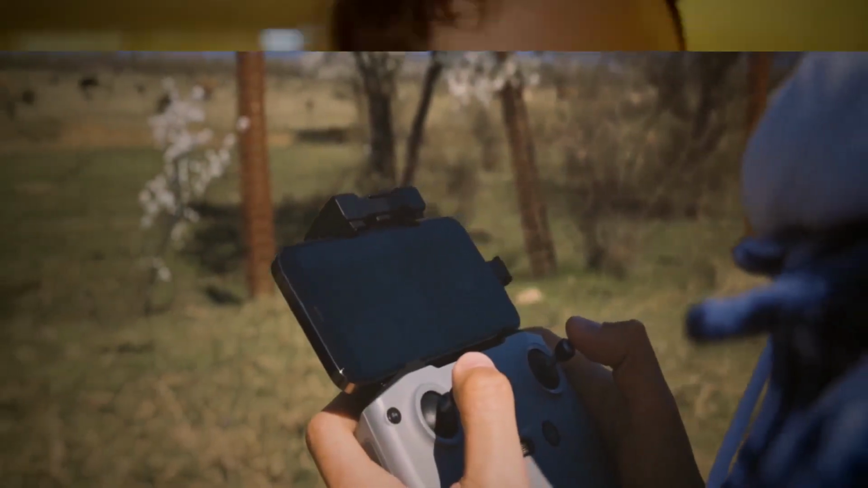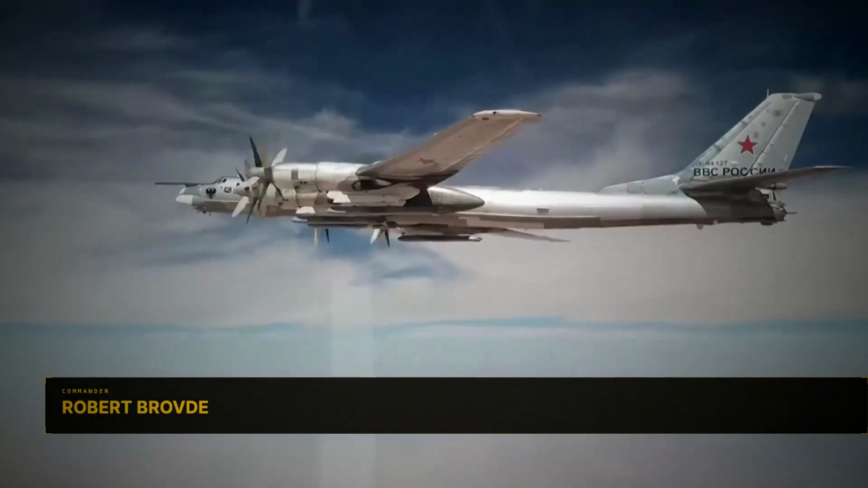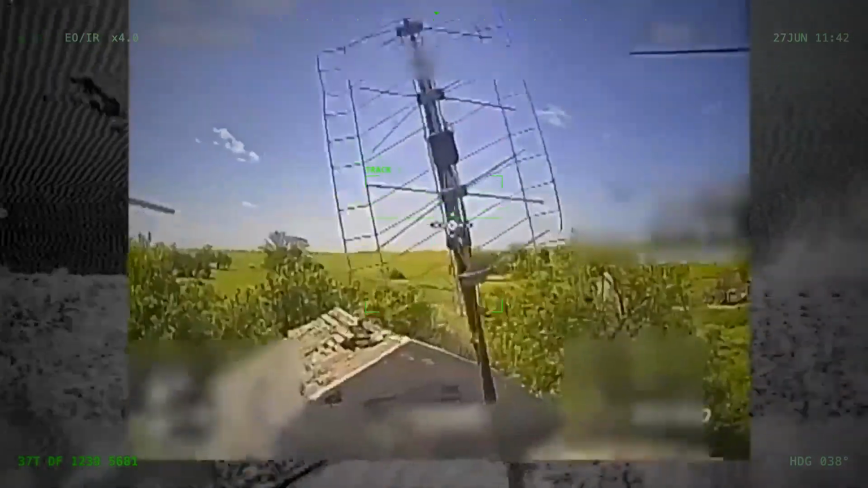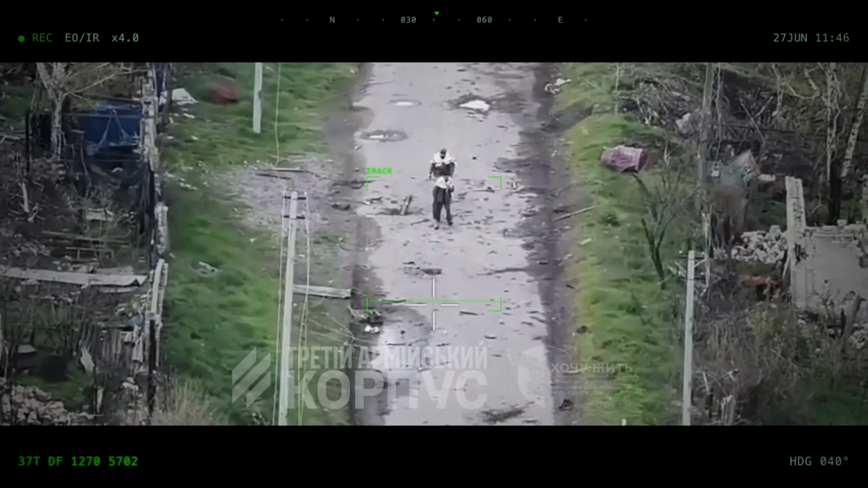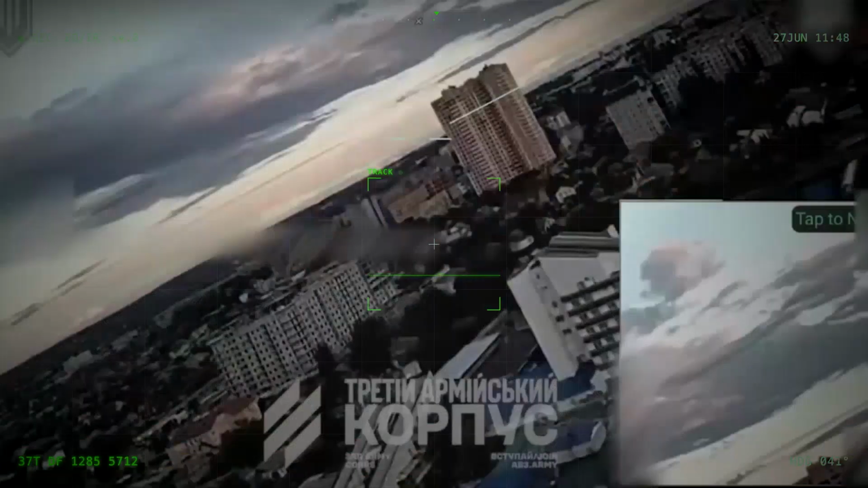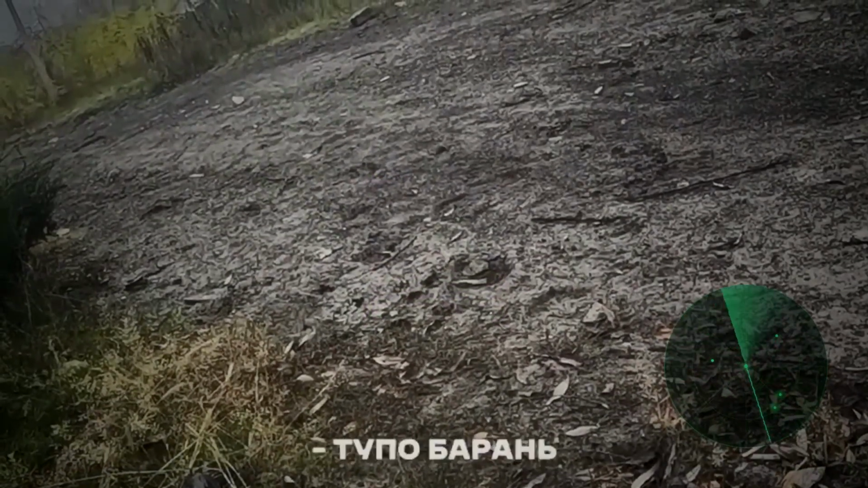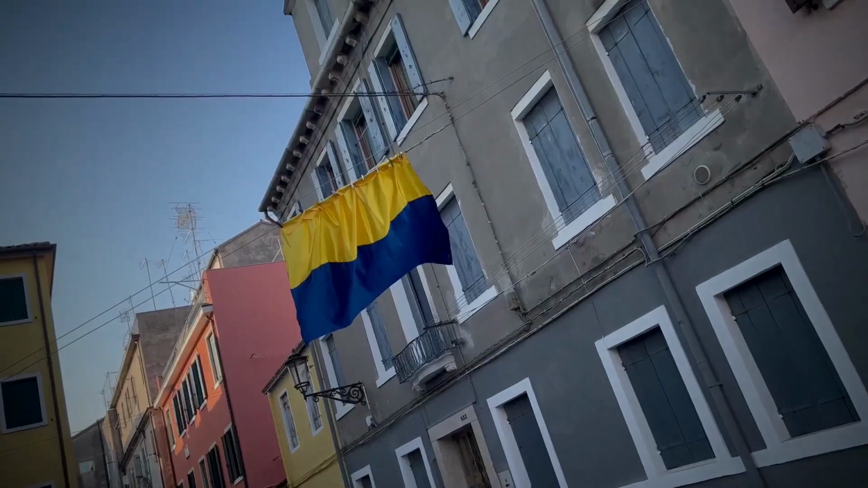It's a real formation, built around the reconnaissance and strike doctrine of Commander Robert Brovdy, call sign Magyar, one of the most recognized drone commanders in the Ukrainian armed forces. His units fly a mixed fleet, heavy multi-rotor bombers nicknamed Baba Yaga, thermal reconnaissance platforms, and swarms of FPV strike drones that cost less than a used car and can destroy something worth millions.